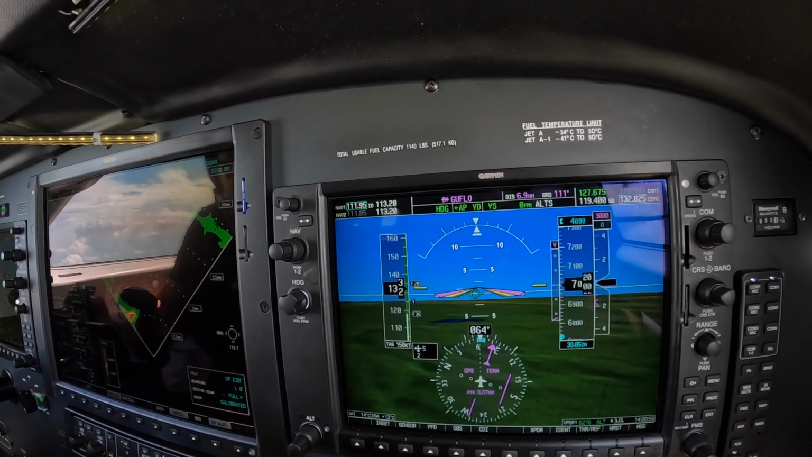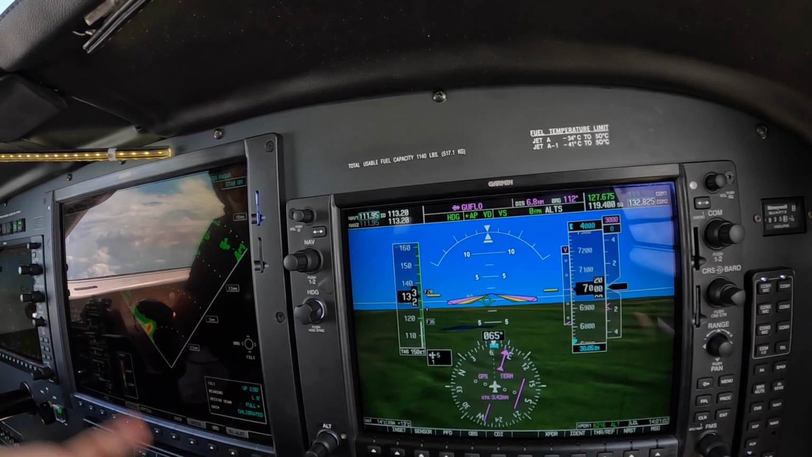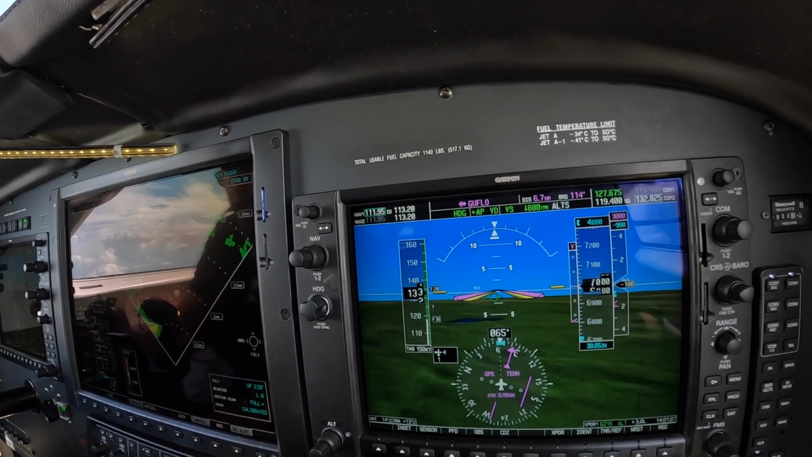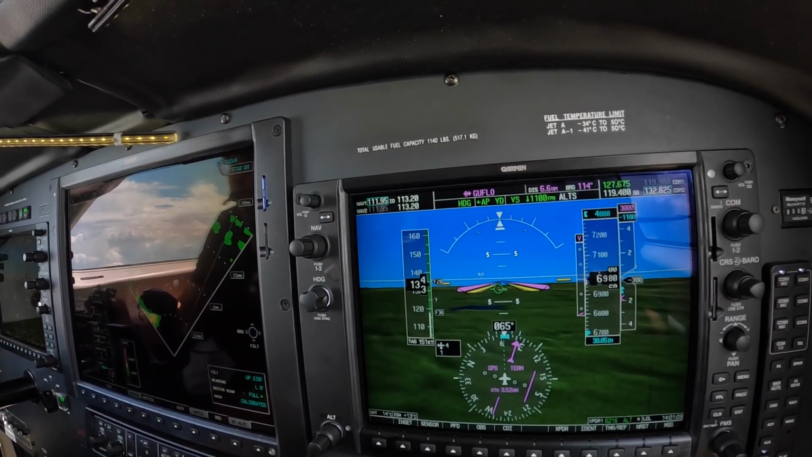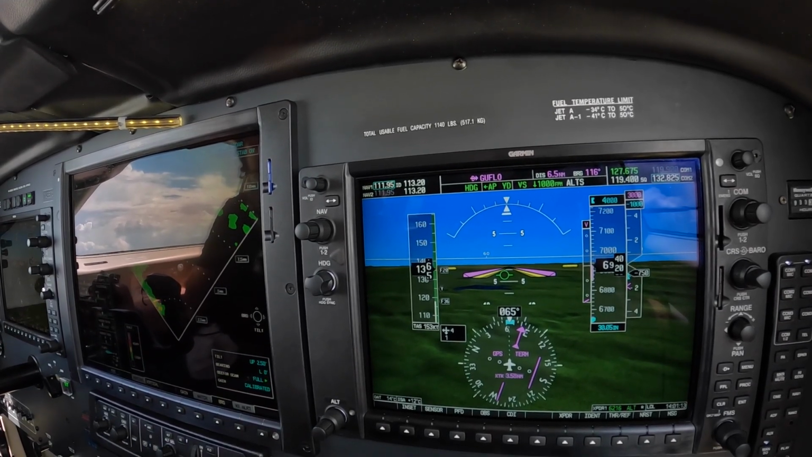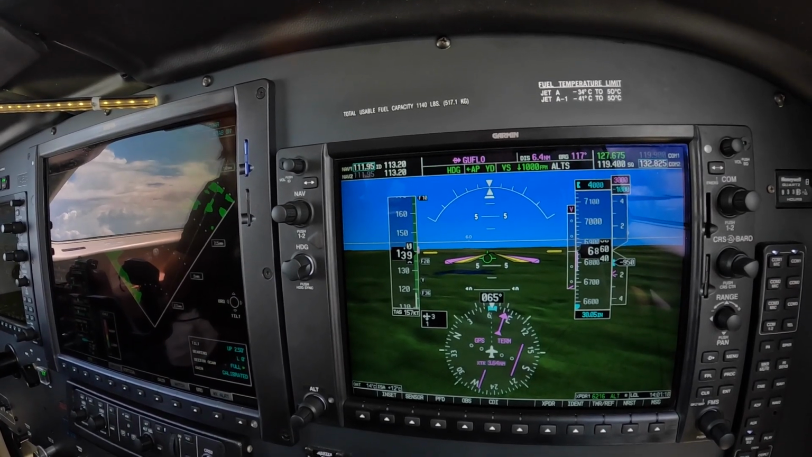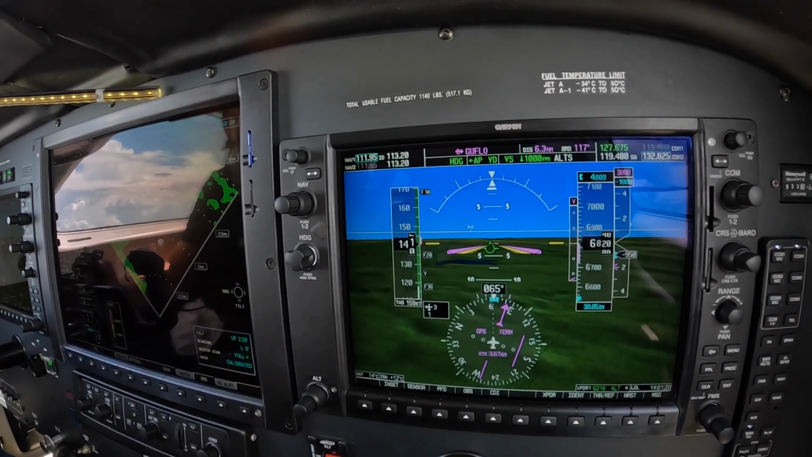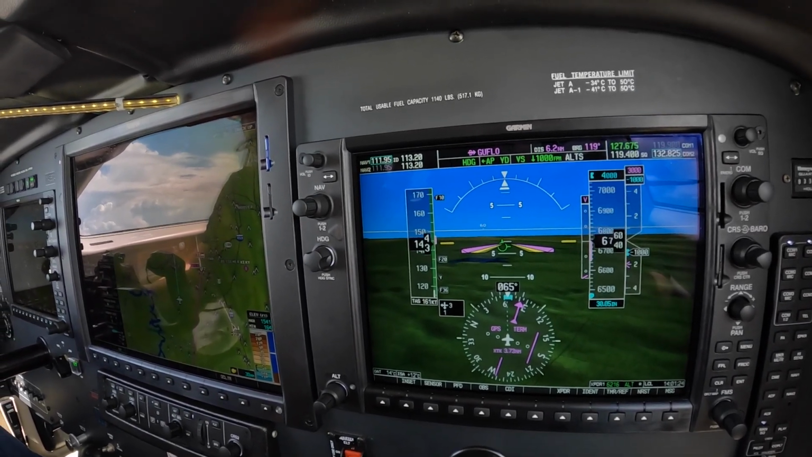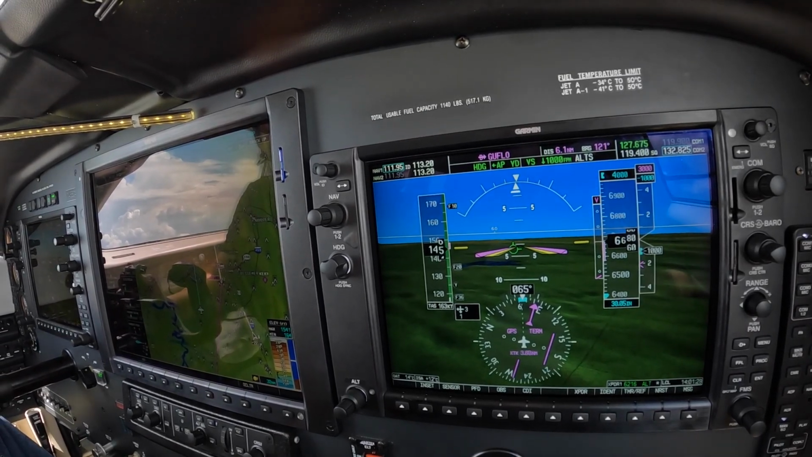VS and flick. Nope. VS, flick. Yep. 1,700 feet a minute or so. Let's try 1,000 feet a minute. And let's try 500 pounds. You got that. In fact, come back to 300 pounds.